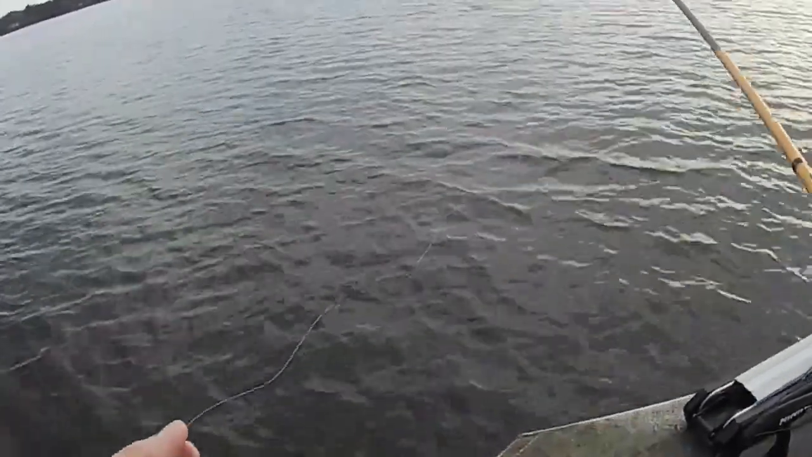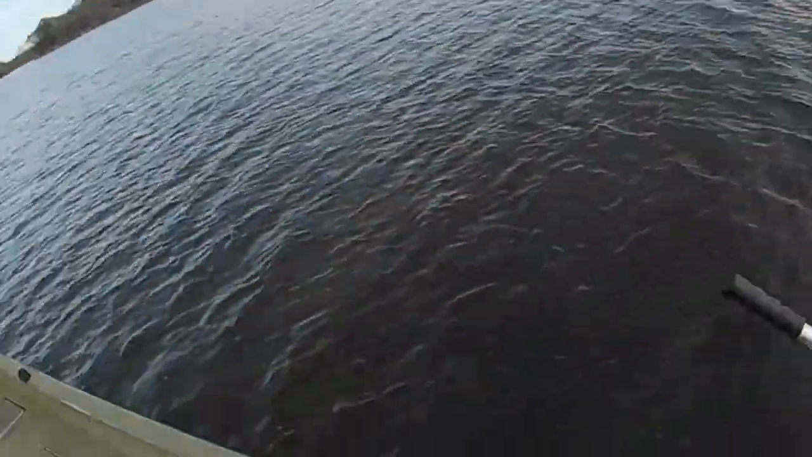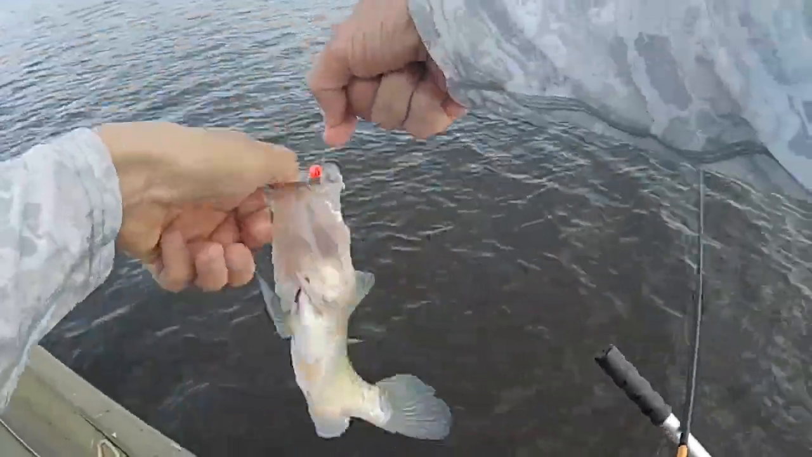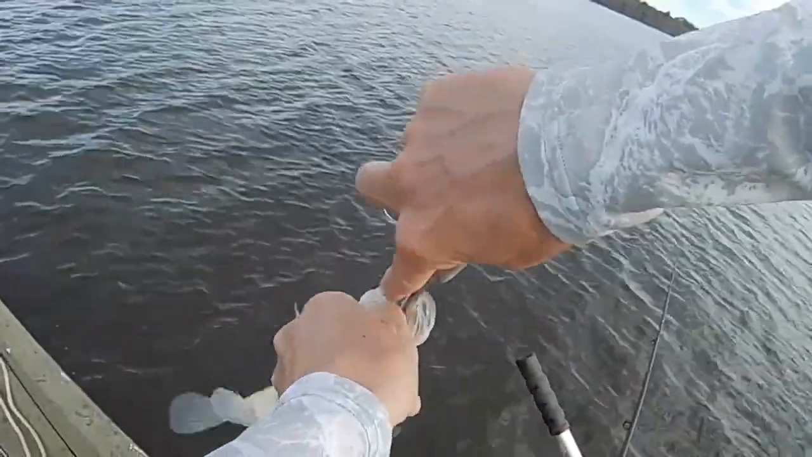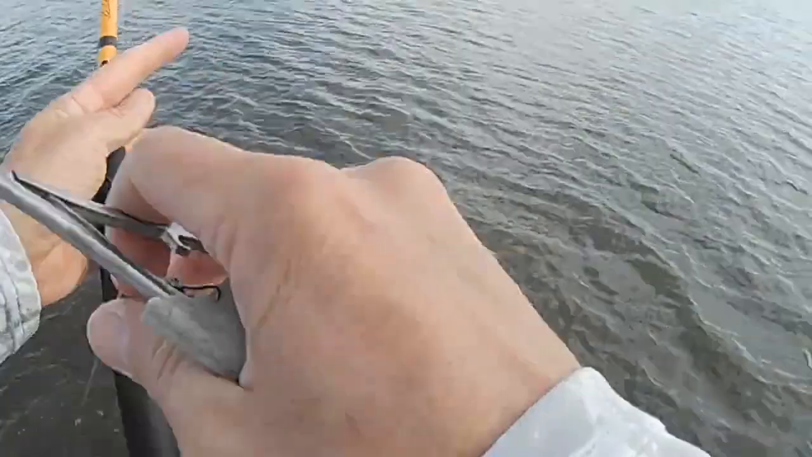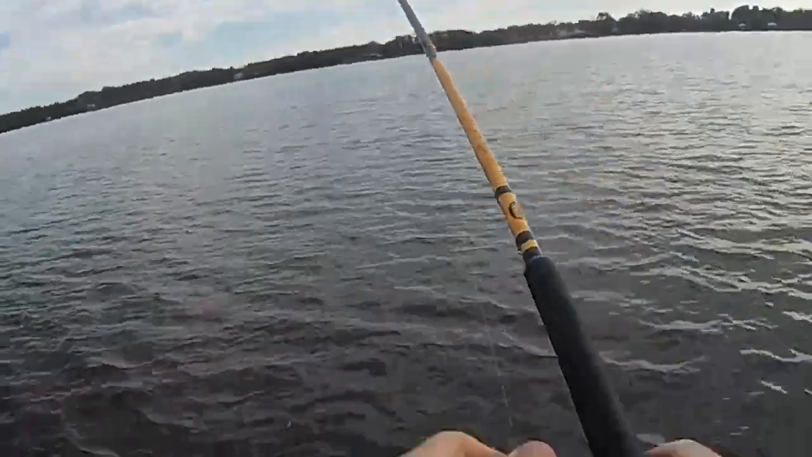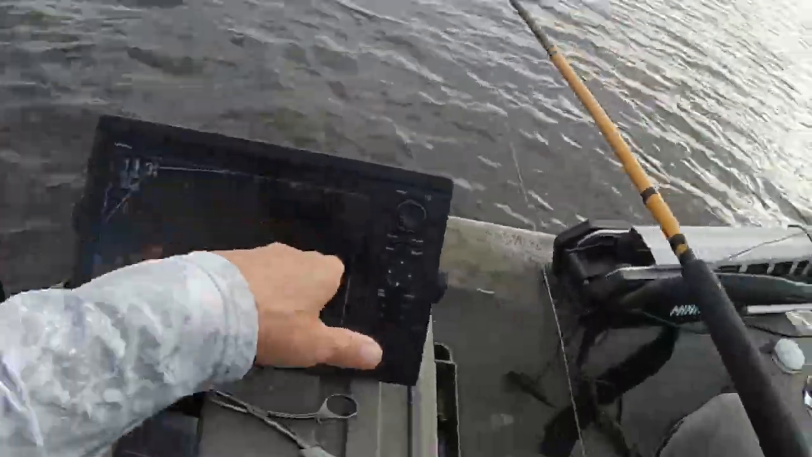Okay, let's see if there's any more down in there. See if any are left before we go to the next one. Yeah, there he is. He is more down in there for sure. Another good keeper too. Alright, well, ain't no sense in catching all of them out of there, I guess. Let me move on, see if I can find another piece of brush, and we'll see if there's any fish in it. I see one suspended way out here.